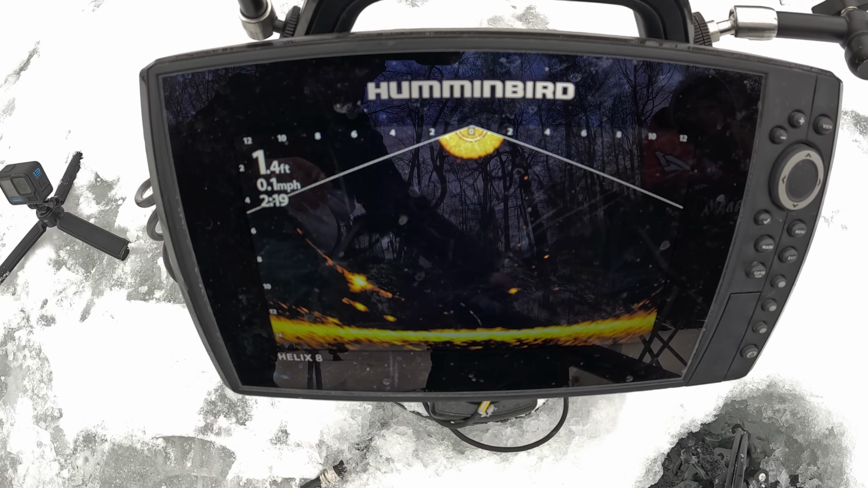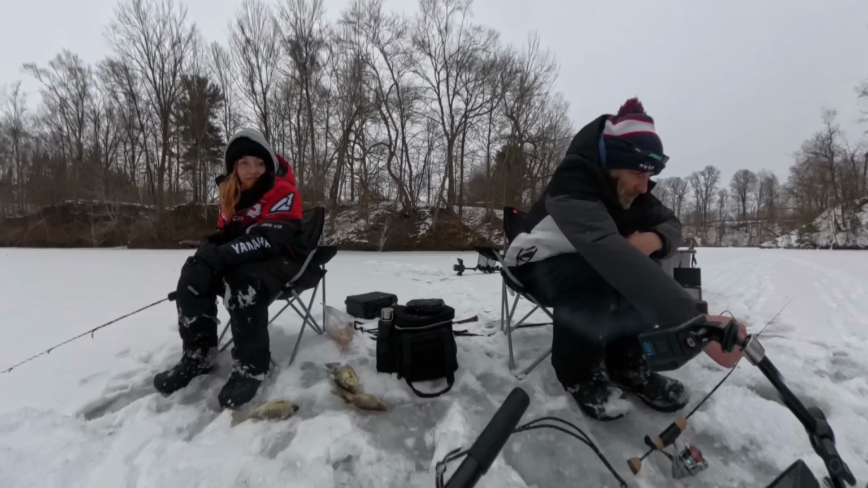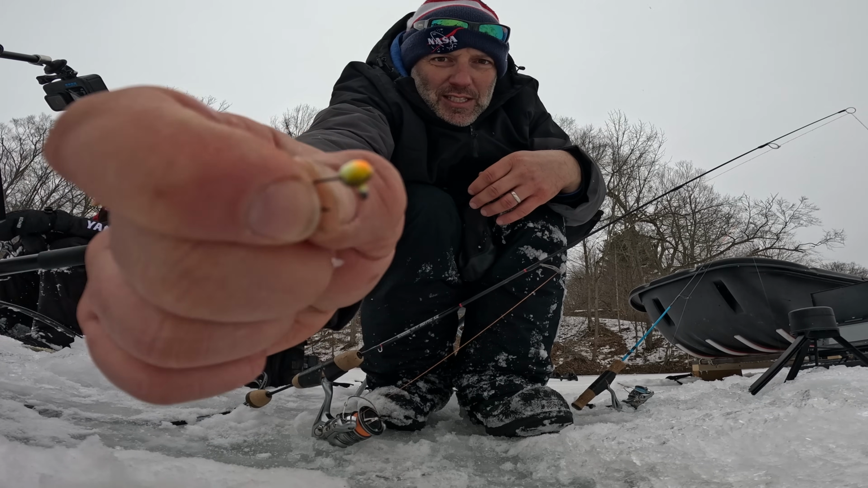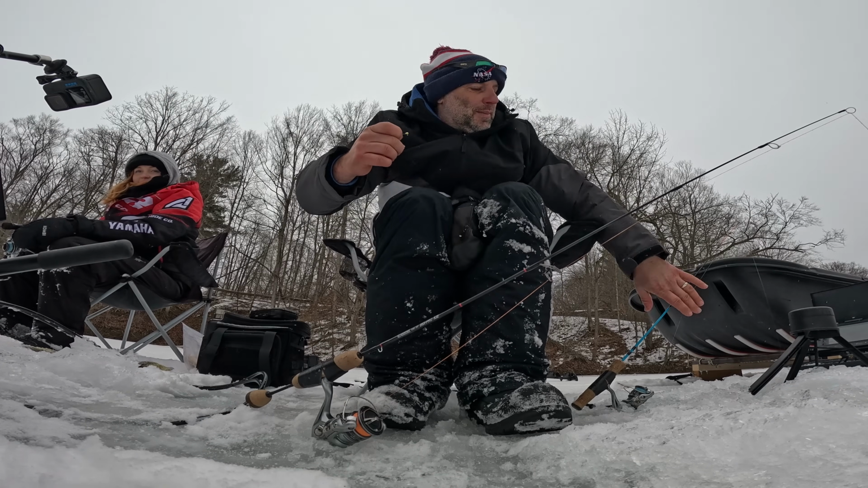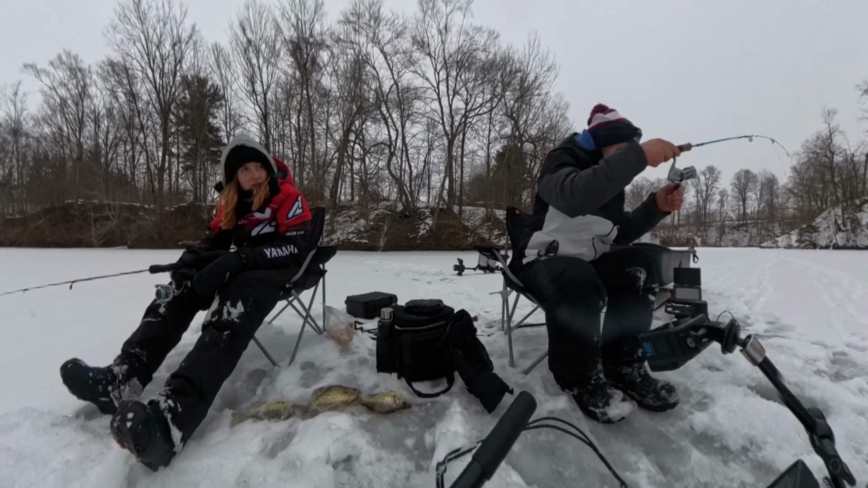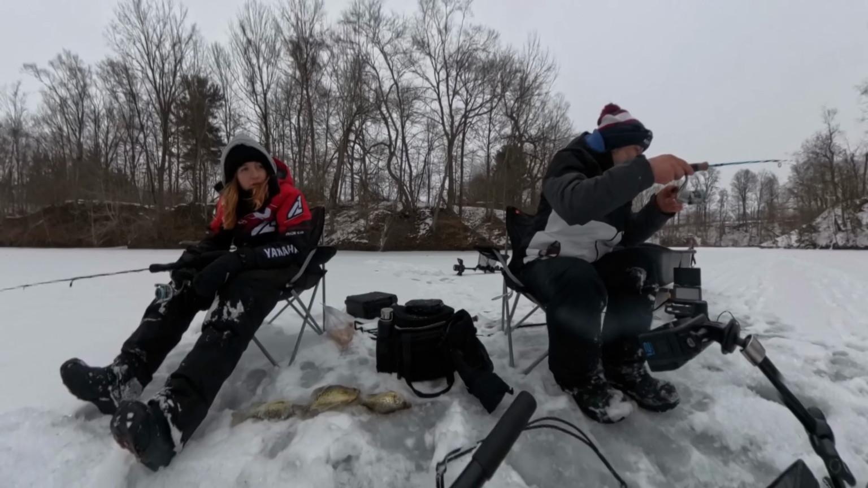You do one color, I'll do the other color. This is what she's using. I don't even know if the camera can actually pick up on it. This tiny, tiny little VMC tungsten jig head with a couple maggots on it. Oh yeah, let's go. Got him. Oh, you got him? Yep. Oh, that looks like a good one, Dad. I have no drag on this rod because it's so covered in ice. It looks like a really good one too.